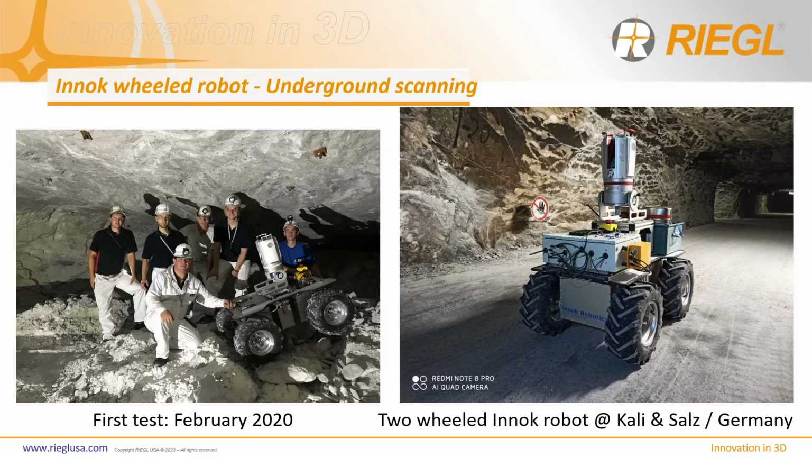So you can see here, back in 2020, this was a team that brought this robot into a cave and did some scanning with it. And then on the right-hand side, you can see an underground mine. So the applications just start to open up.